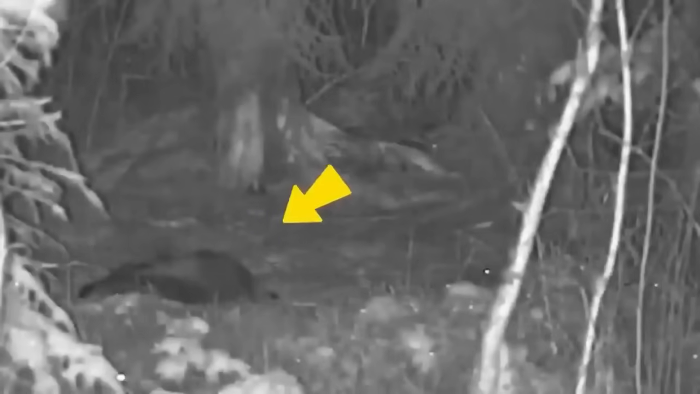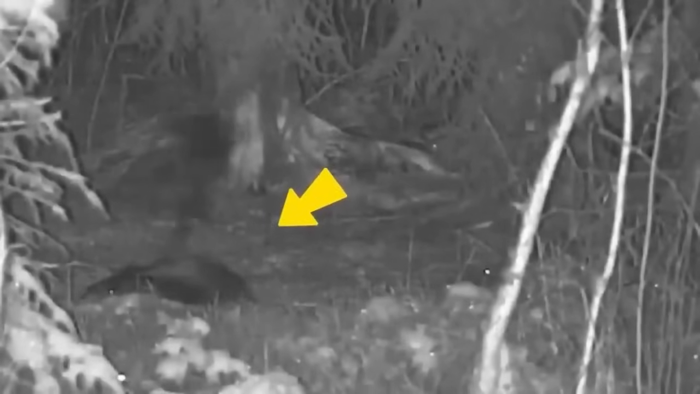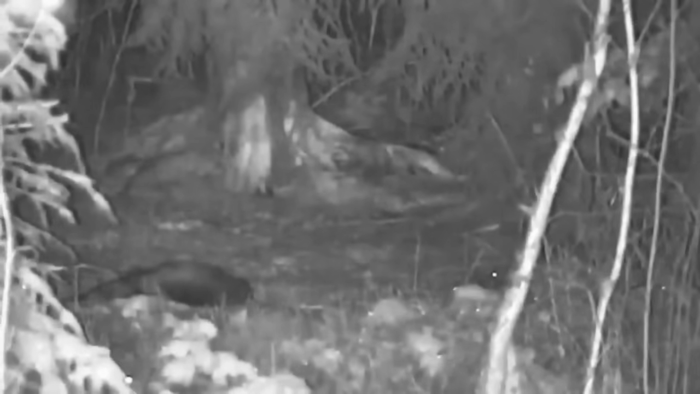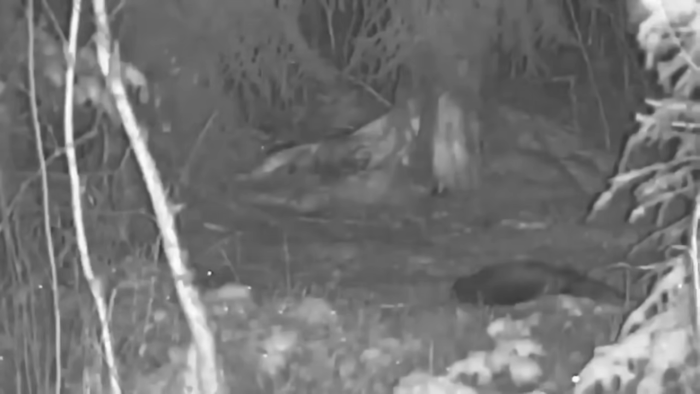And all of a sudden, its body started shivering, and it could be seen shaking its legs, followed by a plume of black smoke that mysteriously arose from its body. And then it became still, although it could be noticed trying to breathe. According to the owner of this footage, the animal was found dead in its place.